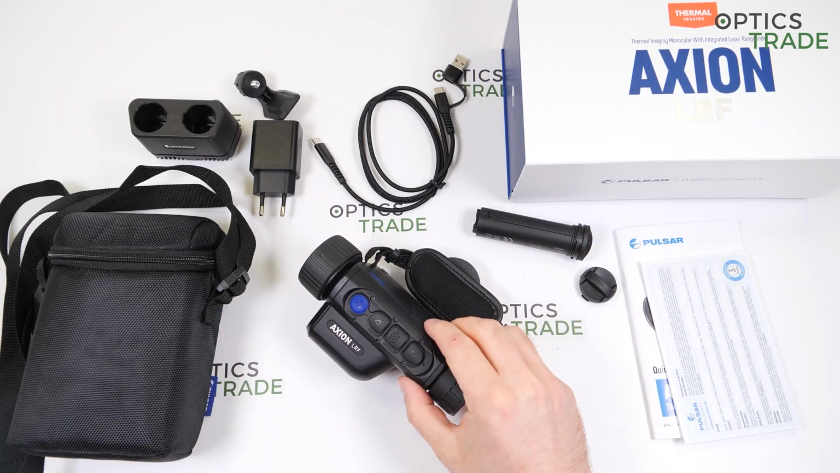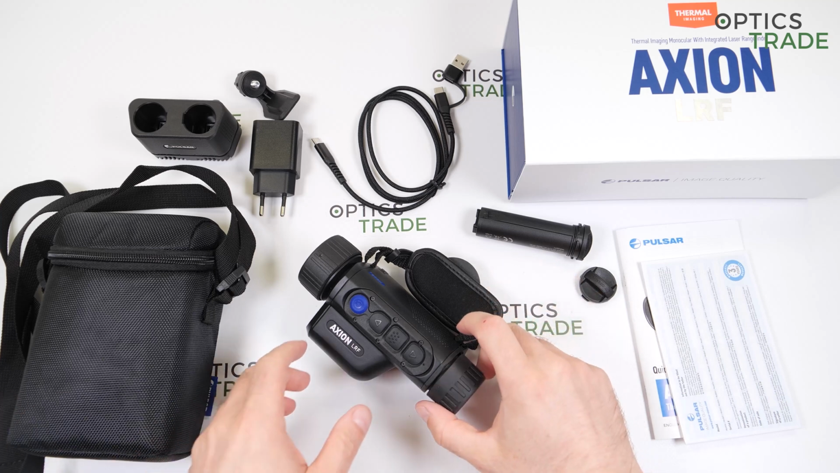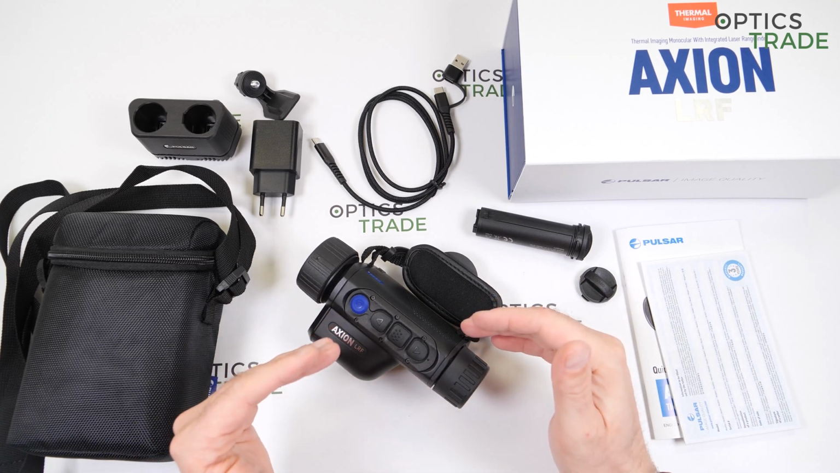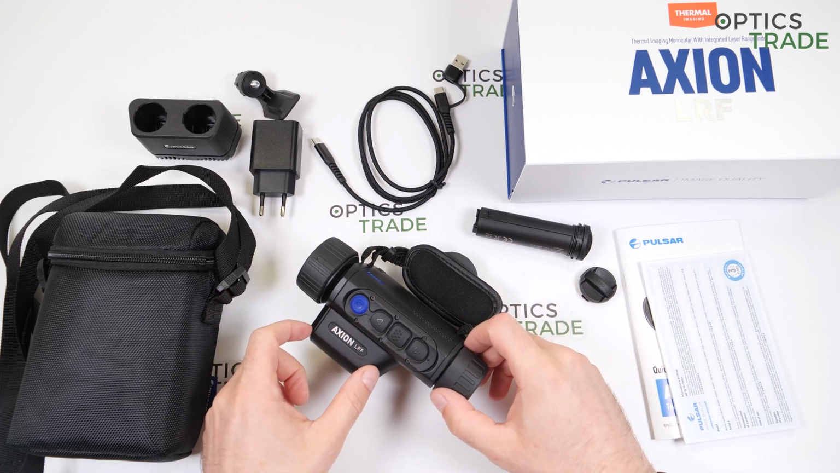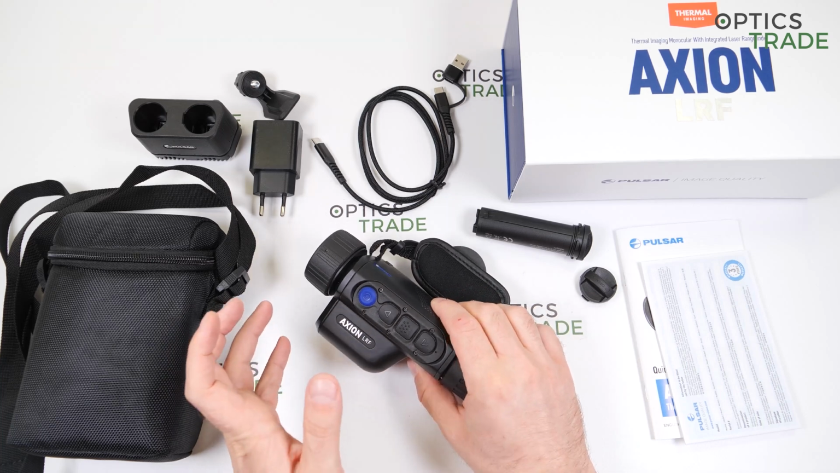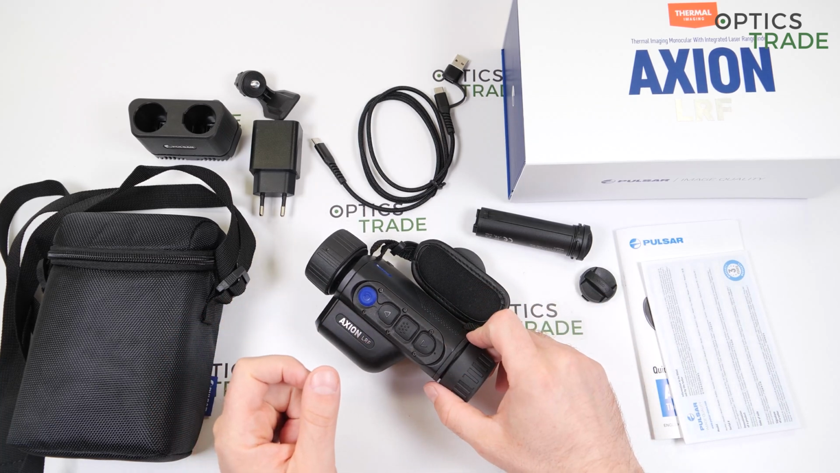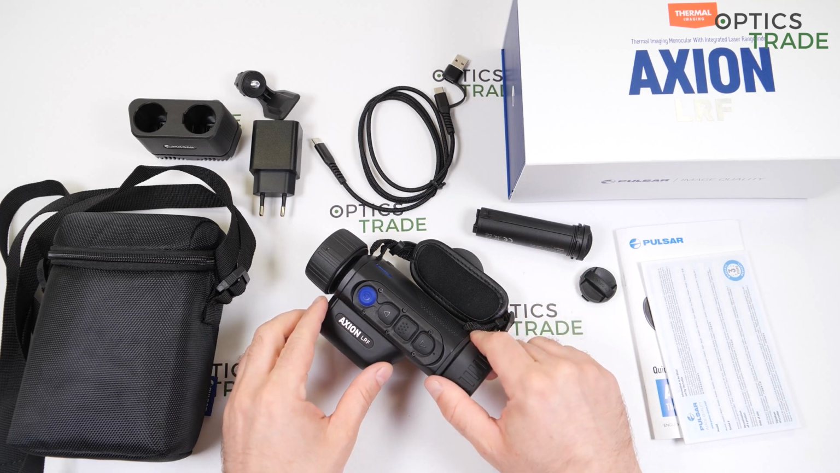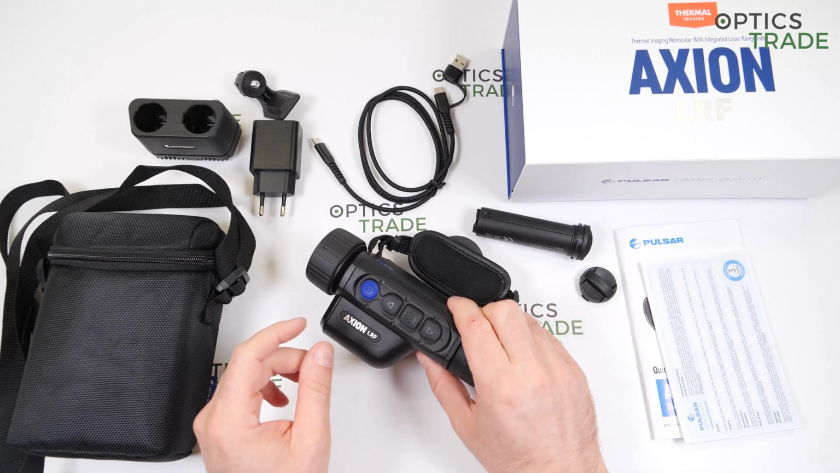This one is not as small anymore. This is not a sour, but it is where I think Pulsar could improve in future generations, to make it, with all these functions, the same device even a little bit smaller. Add Stream Vision, make it a bit smaller, and it's a perfect device. So I'm sure that in the next generations they will do exactly that.